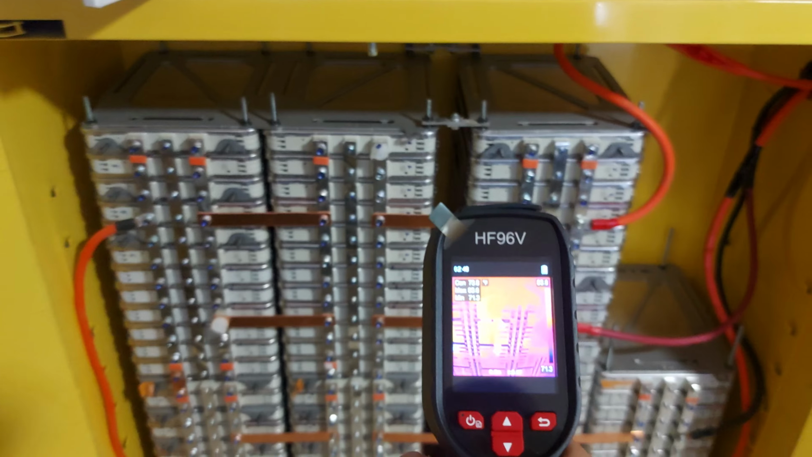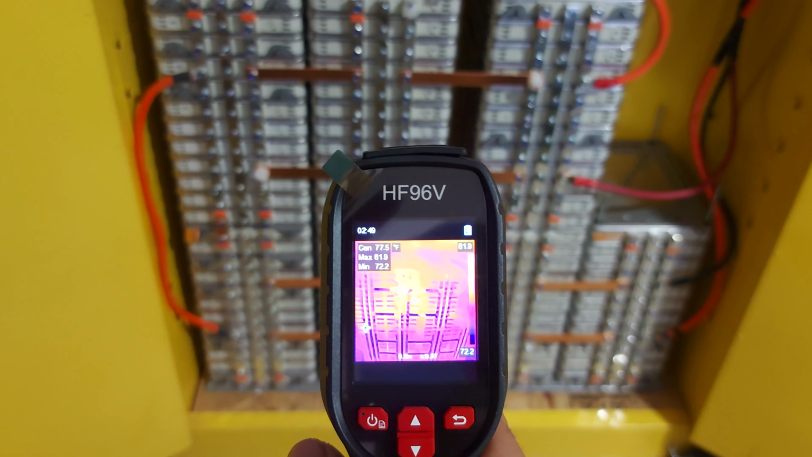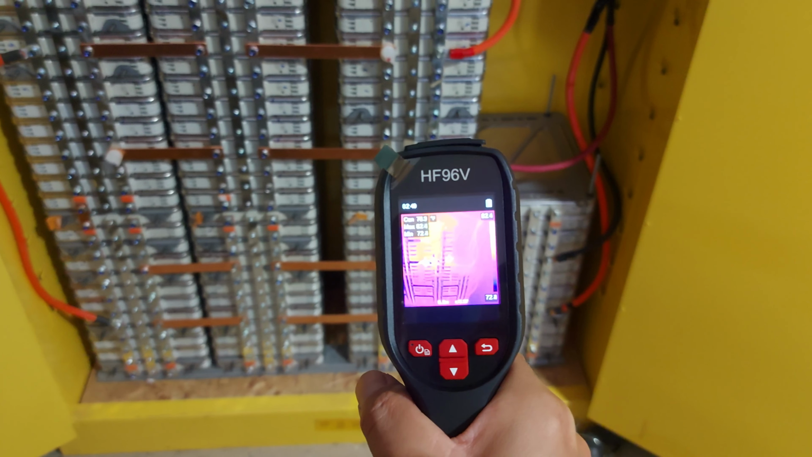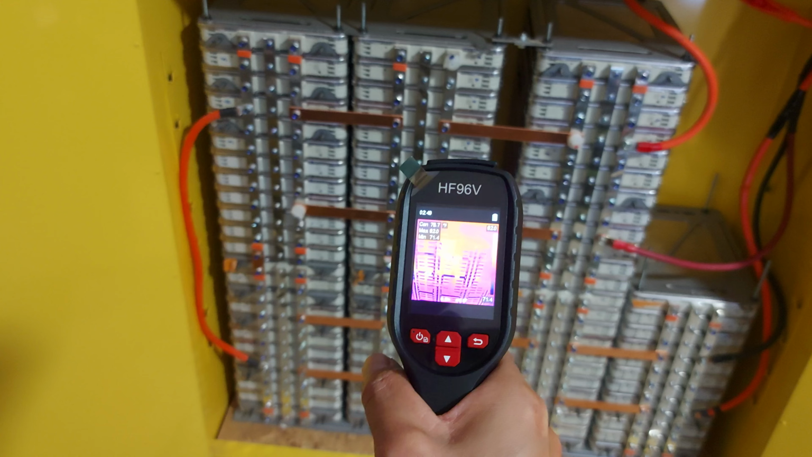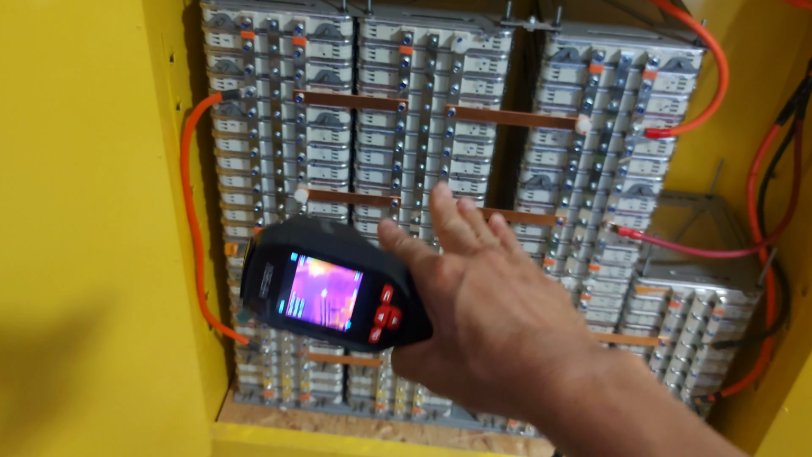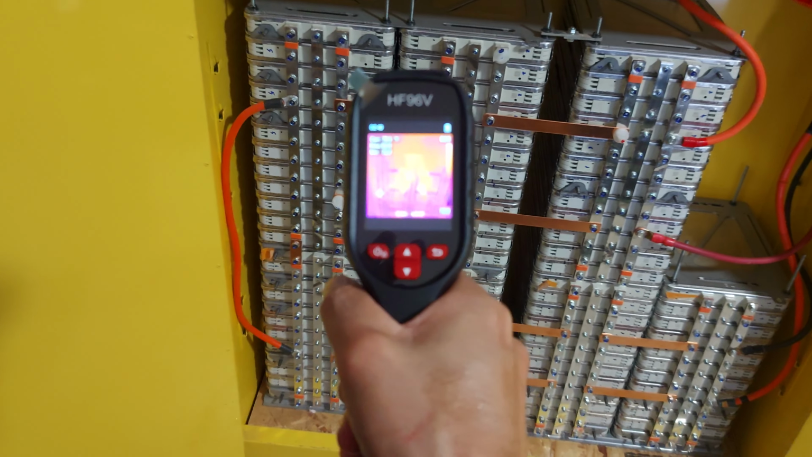And then the other thing is basically the battery. I just want to see if there's a particular battery module that's hotter than the other ones. It's kind of hard to get the camera to focus, but I do see that stack of modules right here, kind of in the middle, is a little bit hotter than the rest of them.